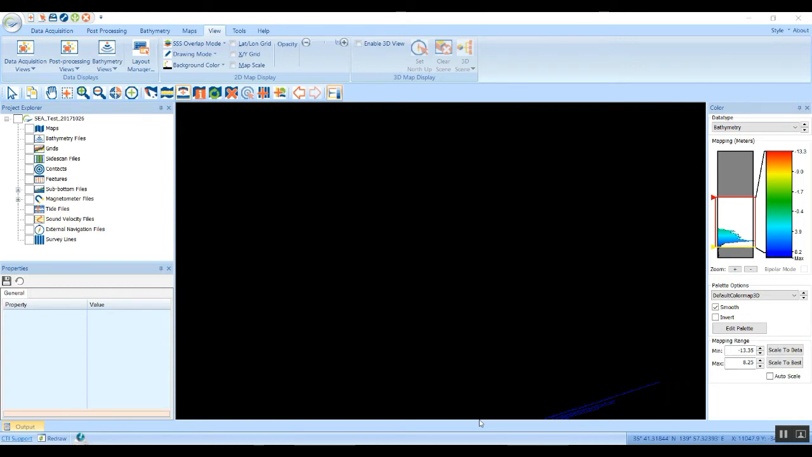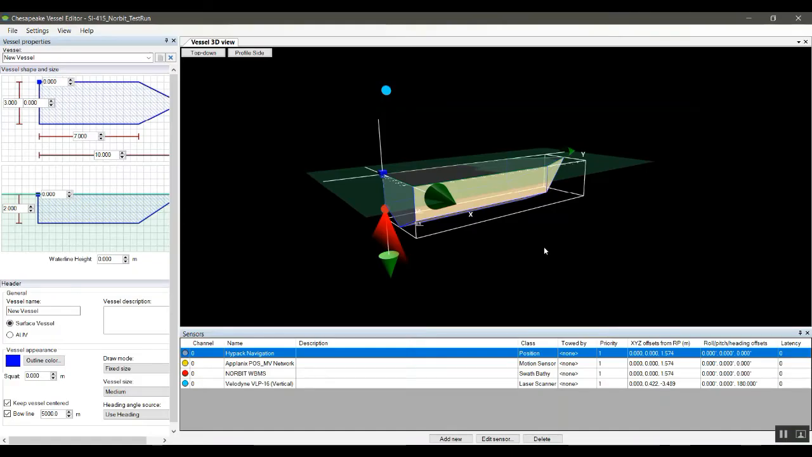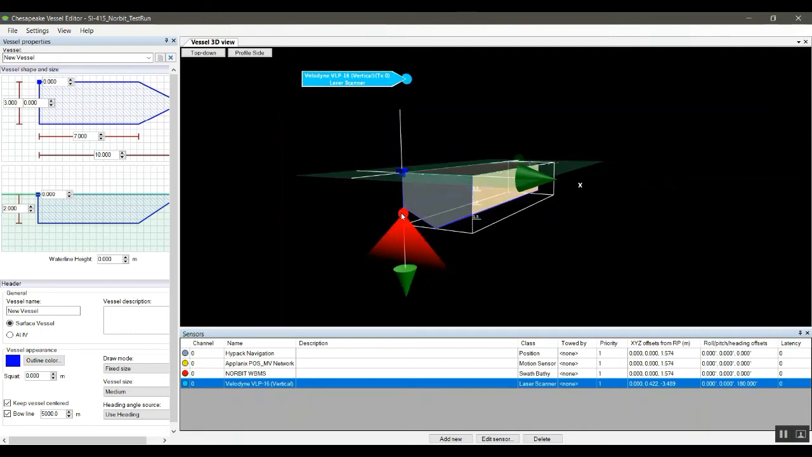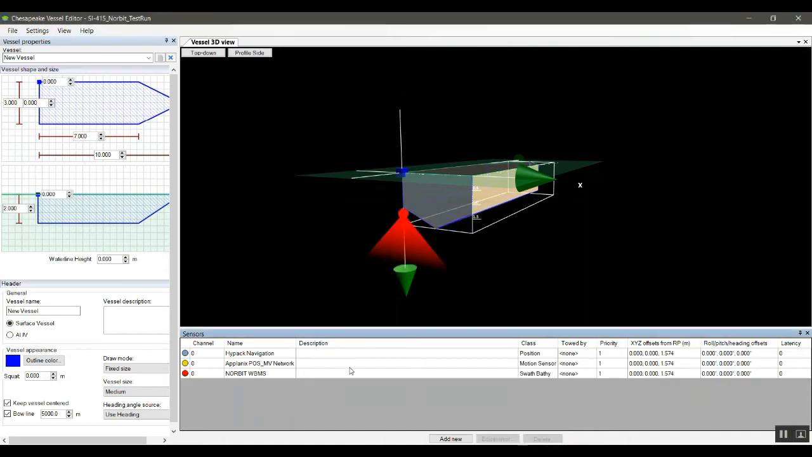Okay, the first thing we need to do is launch the vessel editor, and we're going to add a laser scanner to that. Now, if you acquire the data in SonarWiz, you'll already have a vessel set up, and you can see the new device down here is a laser scanner. And if you look up at the 3D diagram, you can see the lasers up above the waterline where it belongs. You can also still see the multibeam down here below, so they're both configured at the same time.